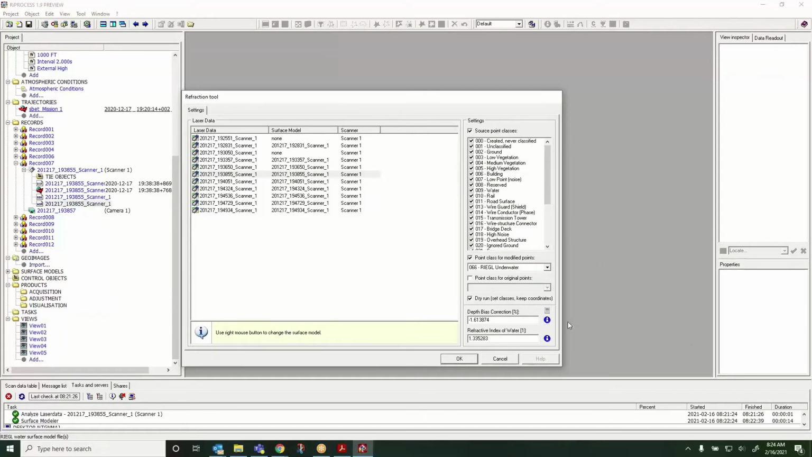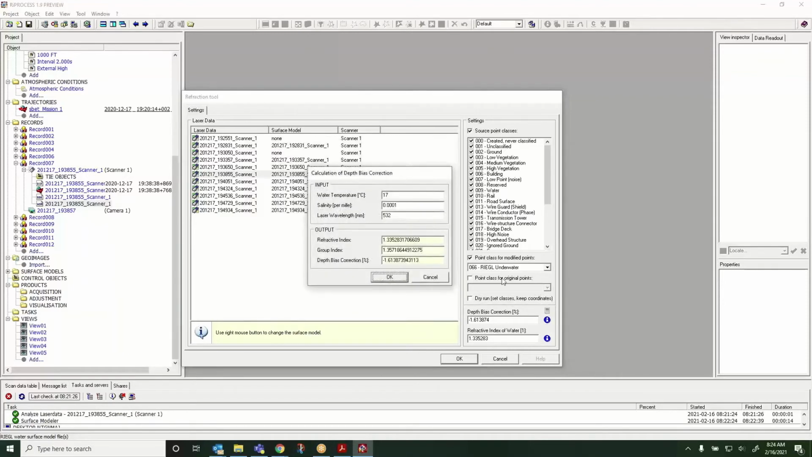And then we get into some more technical parts here, which is to have a look at the depth bias correction, refraction correction. So we pull up this calculator here to see what we're at. And these are some defaults here. So we need to come up with the water temperature. Now this is very warm water. It's just natural spring. So we're closer to about 22. It has a very low salinity, so we're going to make that as low as possible here.